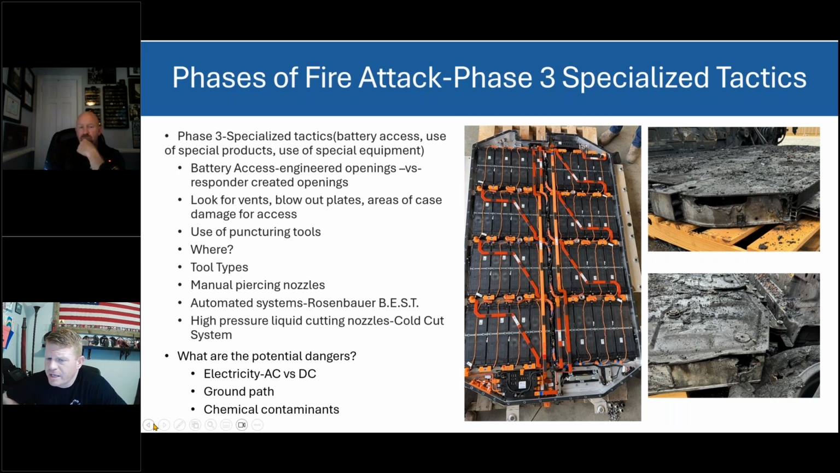Also, there are automated systems and then high pressure cutting. The high pressure cutting systems that you see overseas, now making it to North America, give access to places where we couldn't put ourselves. The Rosenbauer system has been around a while, and they use air pressure to drive a spike and then flood it with water. They have all had different measures of success.